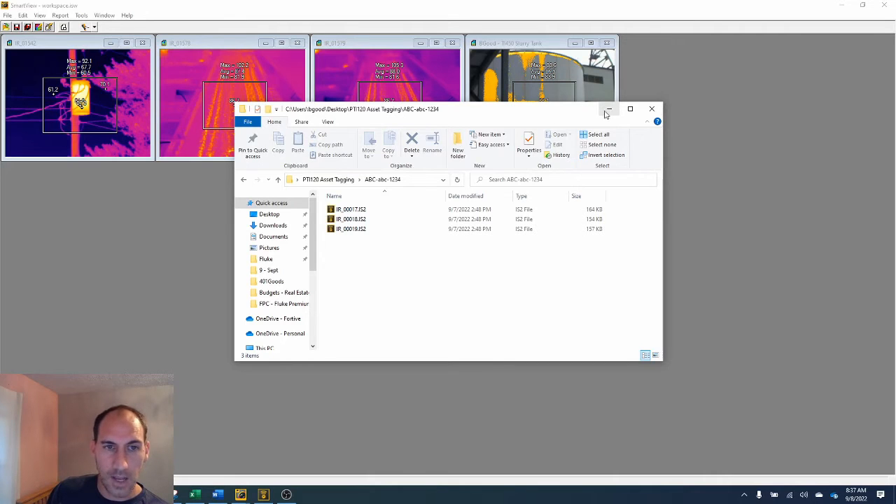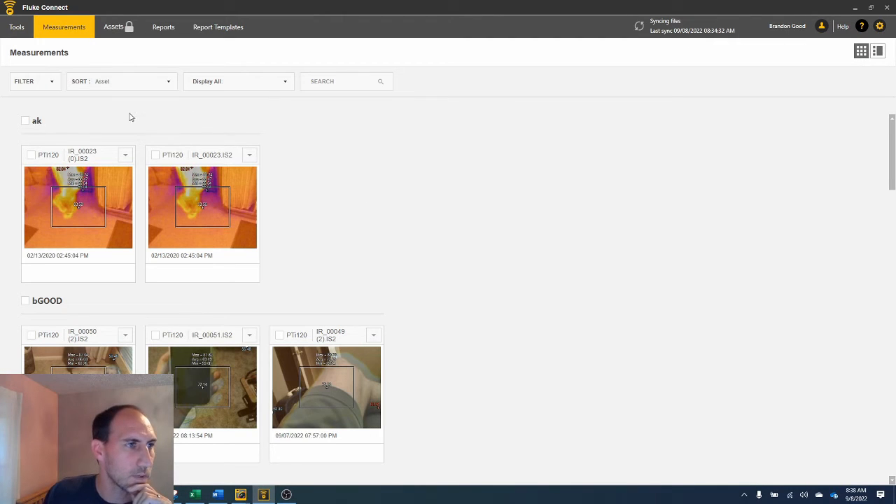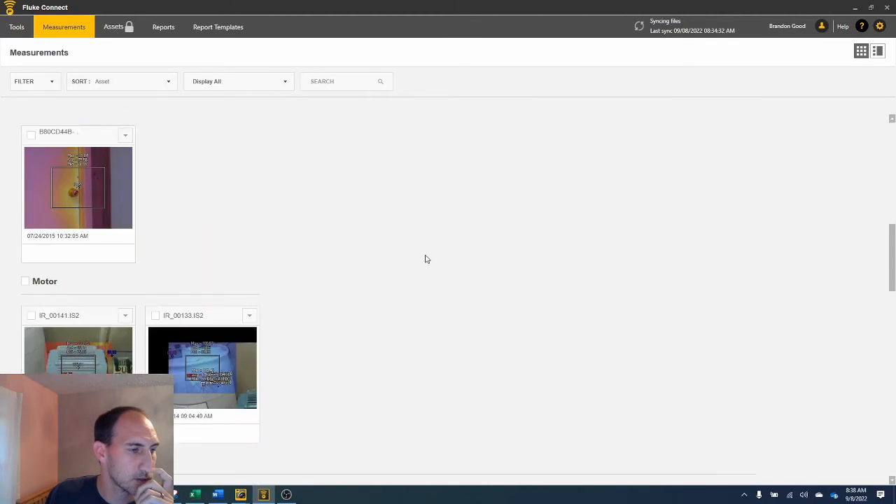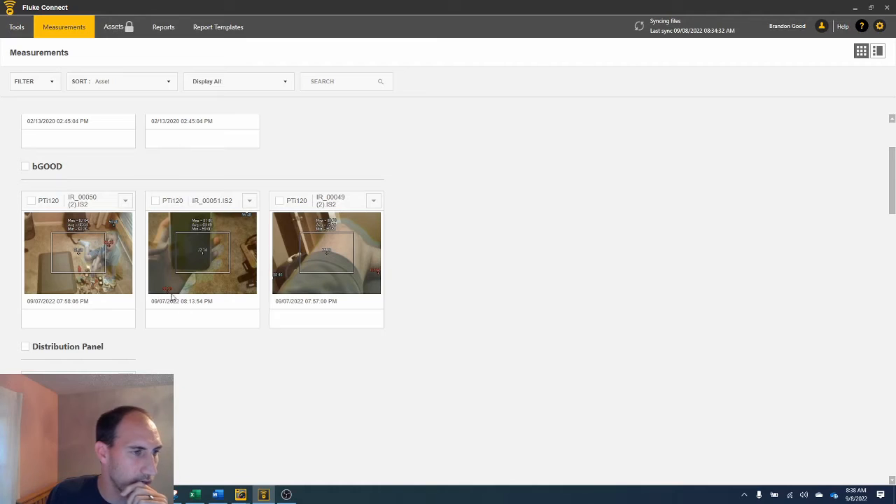Okay. The other option is you can use Fluke Connect, and within Fluke Connect, we can click here, and we can sort by asset. And let's see if I can find. This is one I did another time.